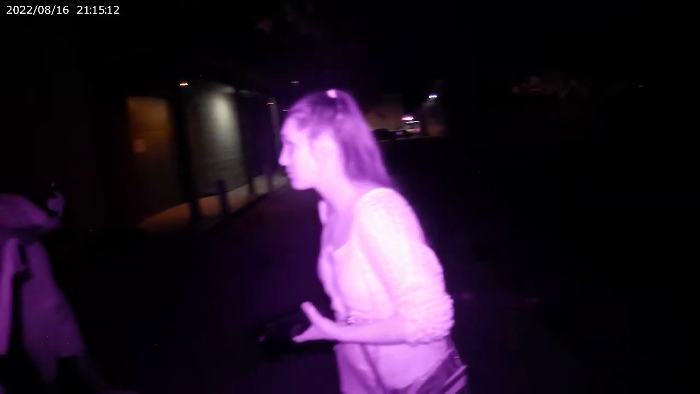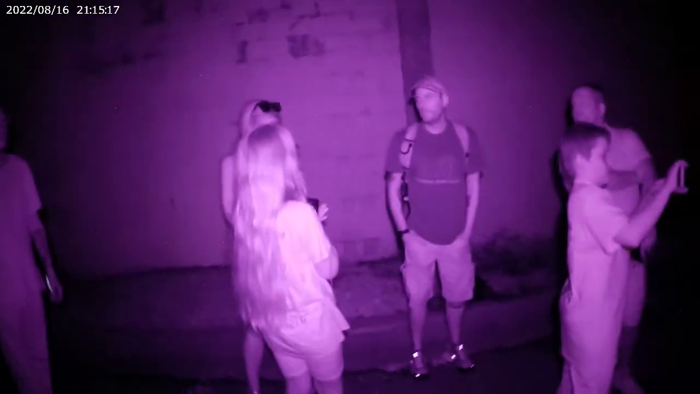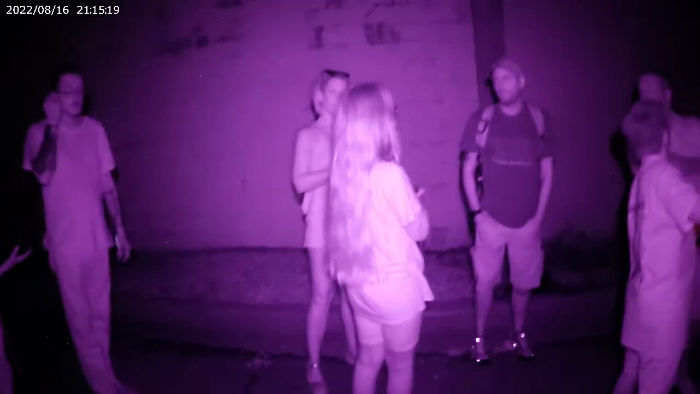So, let's talk about those spirit boxes, because we have plenty of them in use tonight. Everybody, we have at least 4 spirit boxes in play, plus the new Envoy. So, what is the first question everybody wants to ask? Either a spirit box, Ouija board, some kind of communication to the dead. What's the first question? Probably, how did you die?